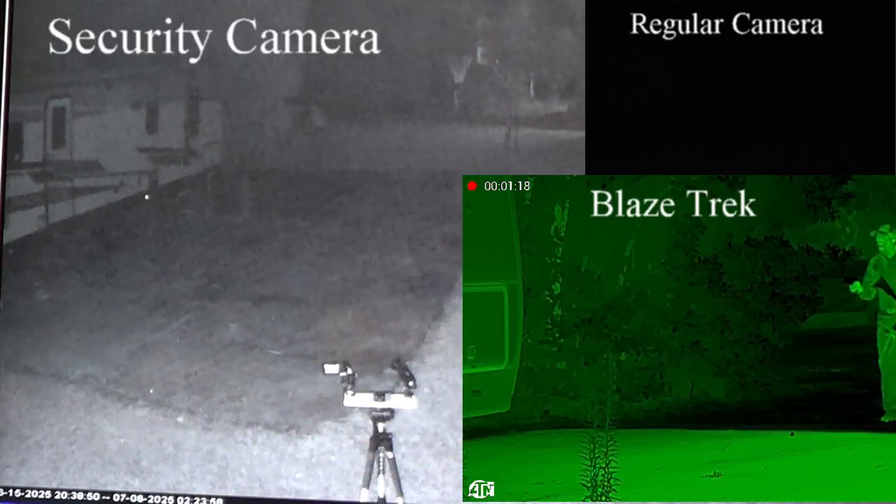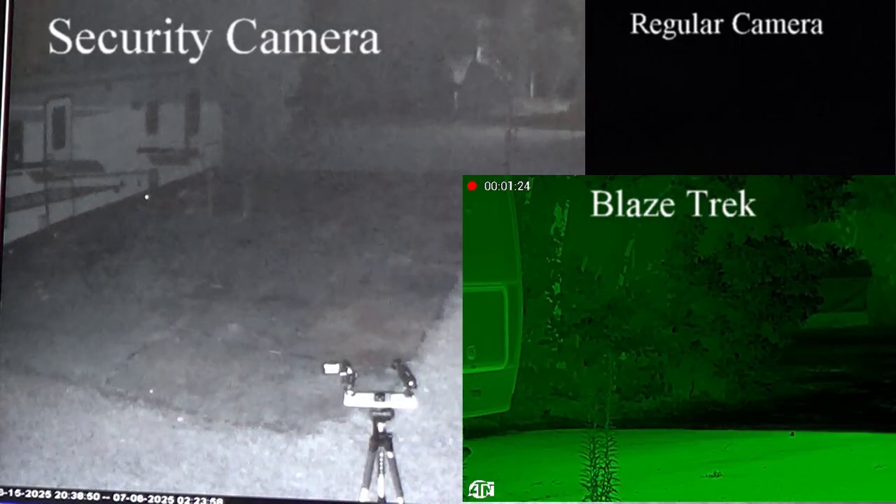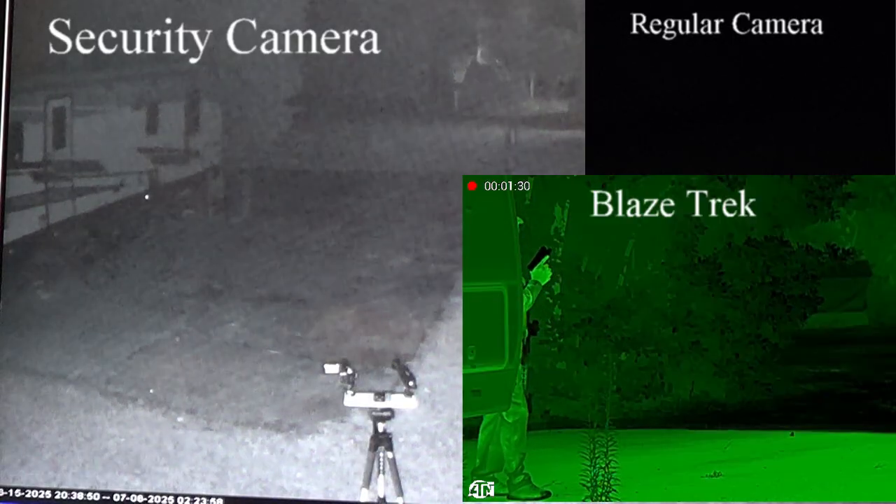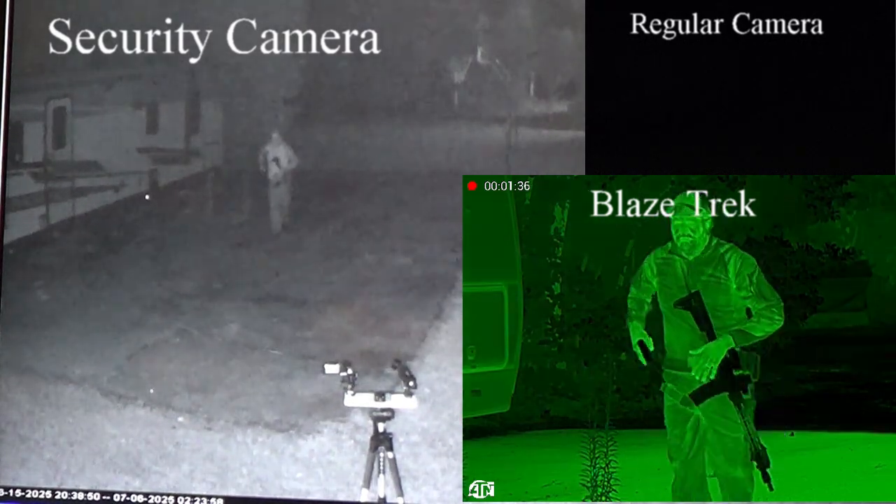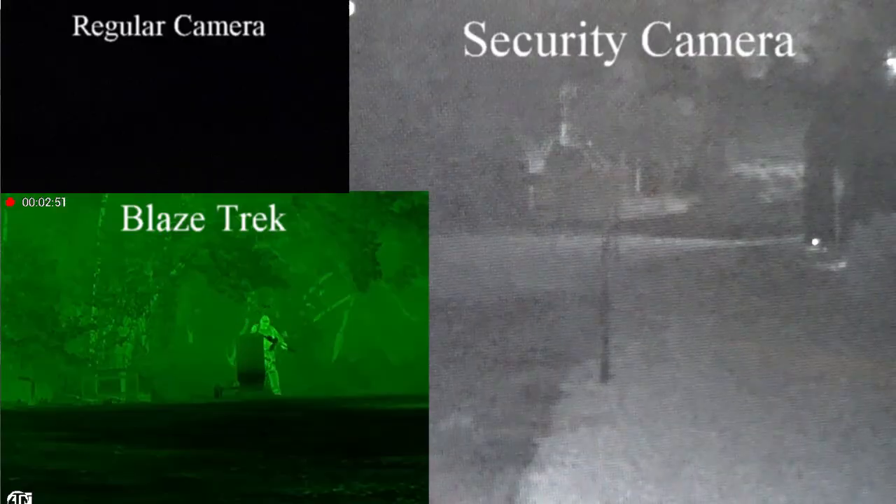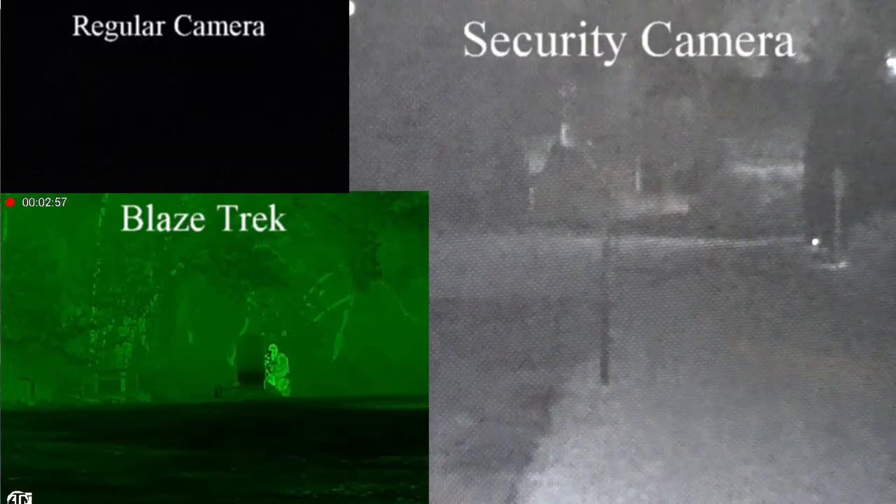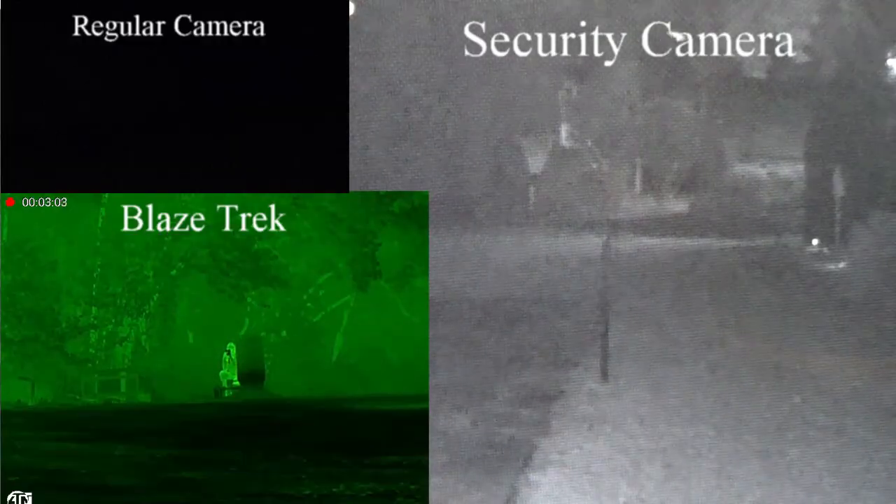Imagine you were put in this situation where you're on security detail and all you can see is that pitch black. You can't see anything and you've got this coming at you. This comes into view on the security camera here. And one last time, with way back at the well, that's probably 80 yards. You see nothing without a sensor. You really can't make anything out that far away with a security camera. But on the BlazeTrek, you've got it plain as day.